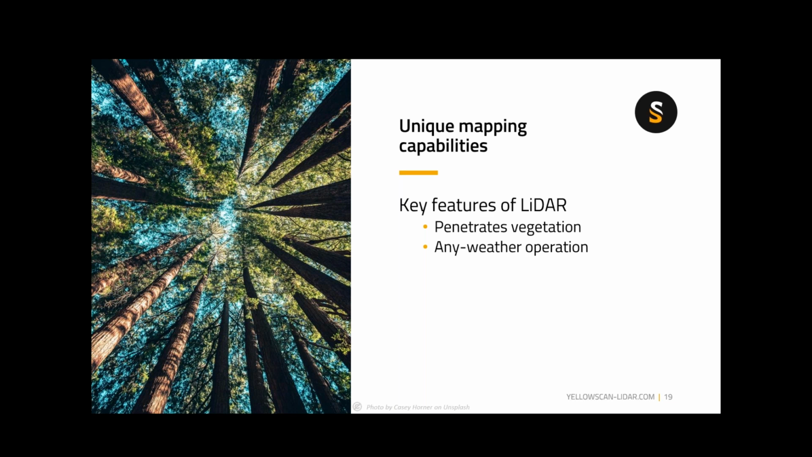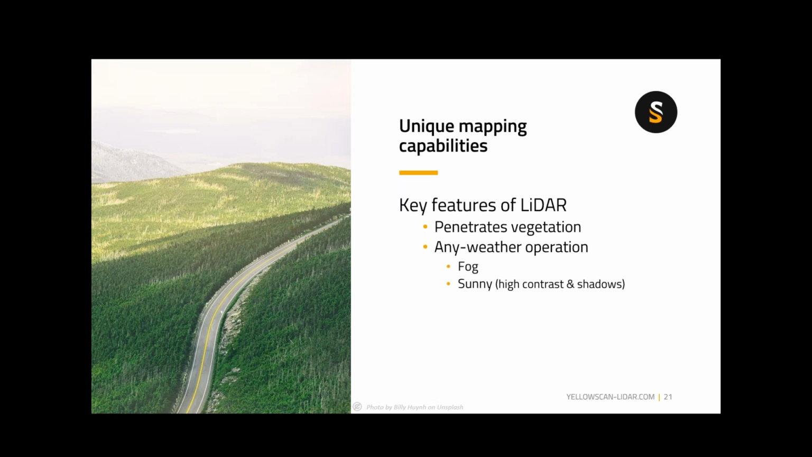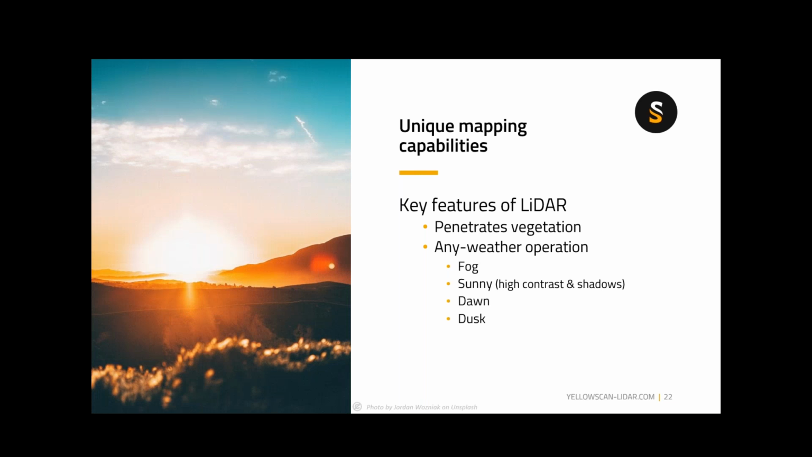But as far as LiDAR is concerned, being able to penetrate vegetation, and I say any weather, obviously there are limitations, but photogrammetry is going to have a real hard time in fog. We can get through some of that much more easily. The high contrasts, anyone that's done photogrammetry and tried to do image balancing knows that the high contrast areas are often a problem. Obviously, that's not an issue with LiDAR because of the active laser nature of the data acquisition. Low sun angles, dark, dusk, as long as you're allowed to fly in your region in those time frames, we don't need the light of the sun to get out and collect data.